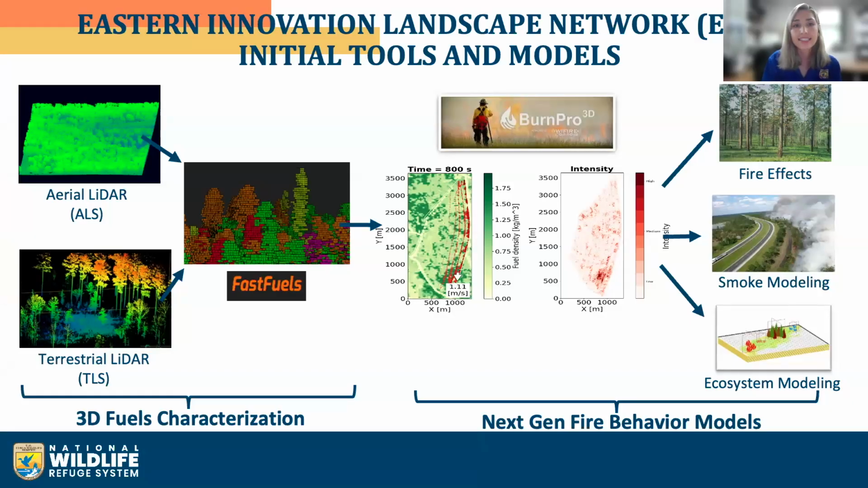Beyond these in-house data applications for wildlife refuges, our region is also a partner within the Eastern Innovation Landscape Network. The EILN was formed as a result of the National Cohesive Wildland Fire Management Strategy update, during which the Wildland Fire Leadership Council noted fire behavior modeling and other tools were not being as effectively used and communicated to decision makers and practitioners.